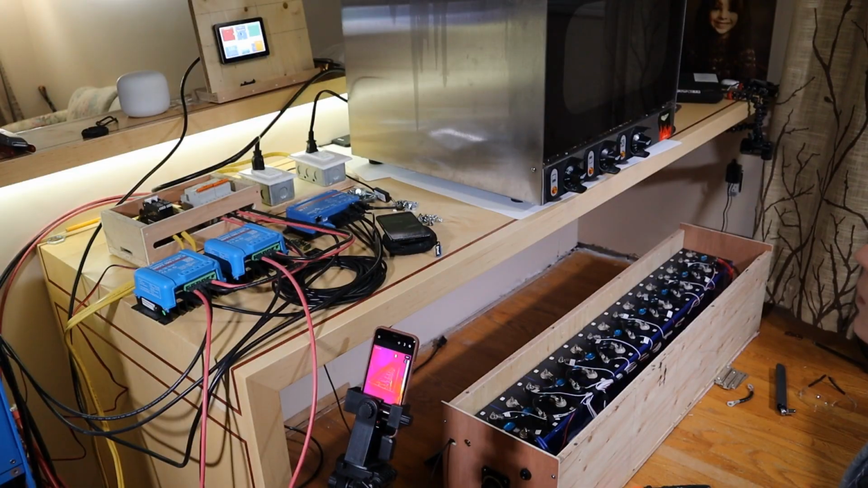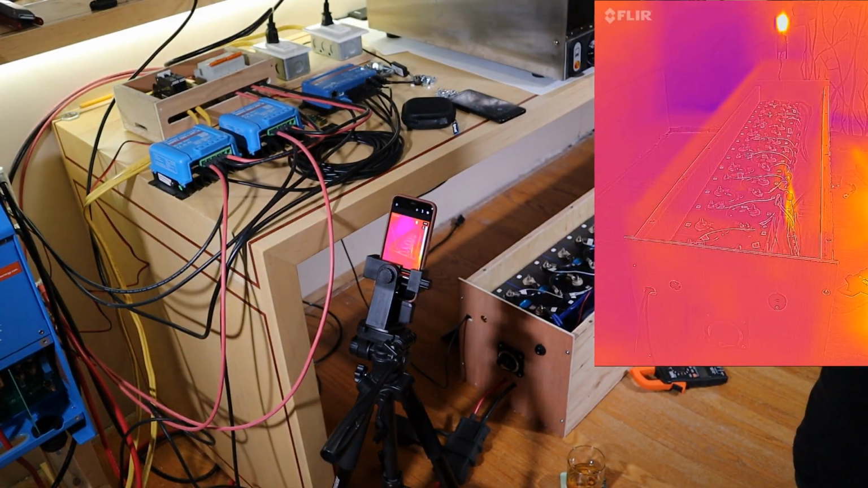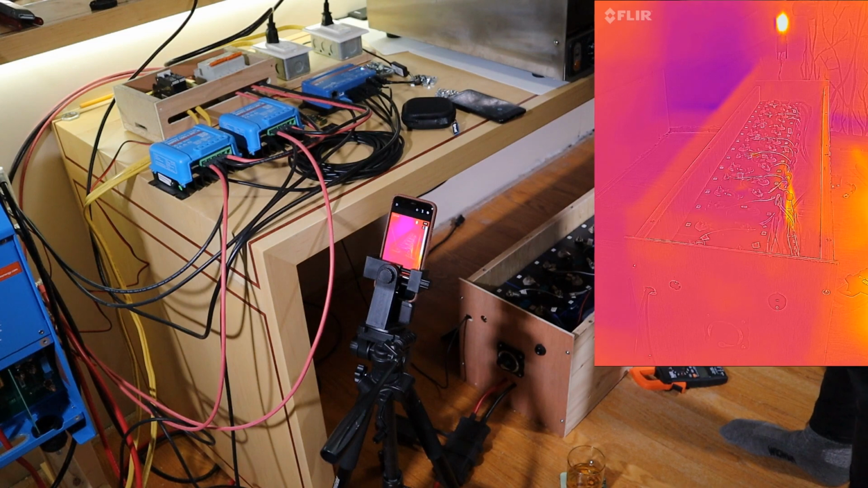Contact. I wonder if the smart shunt loses its history when the power is pulled, because it's saying it's 100% battery now, and it's very much not 100% battery right now. Huh, a mystery. Okay, the FLIR has started recording. Everything's ready. Let's do this.